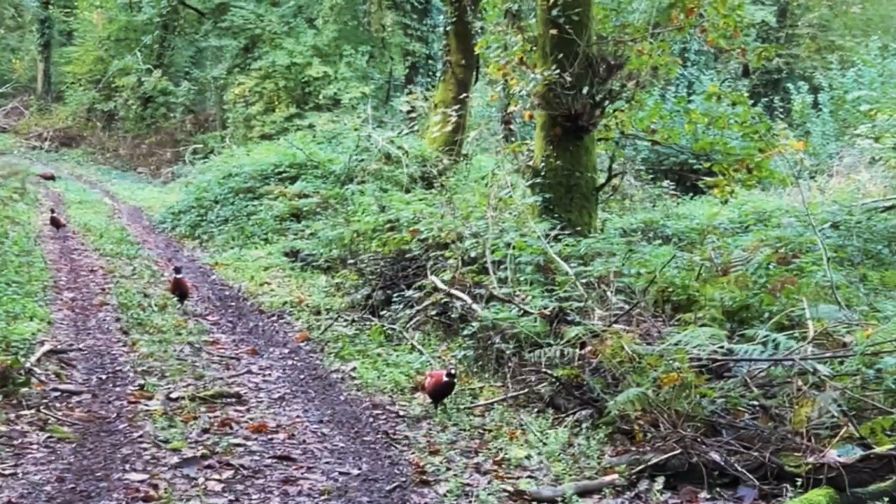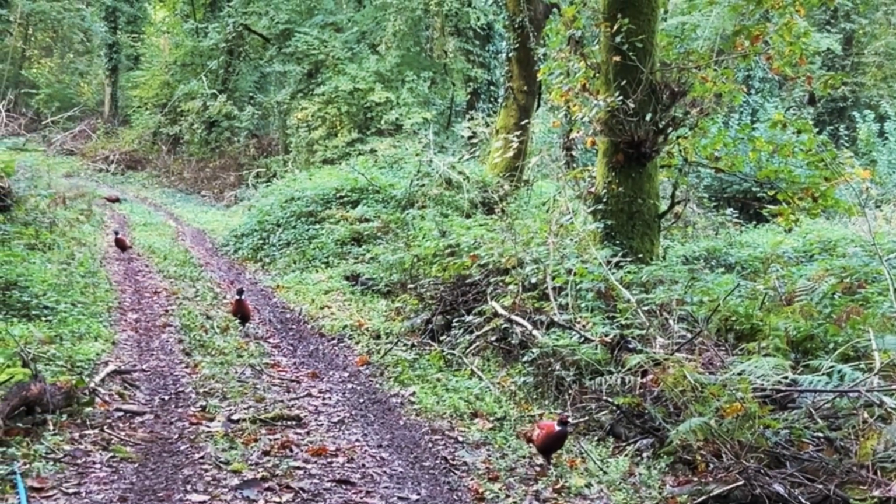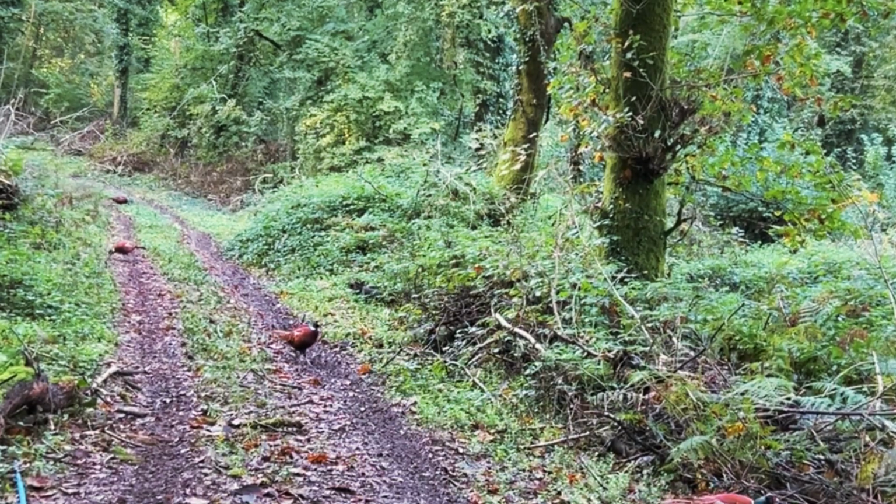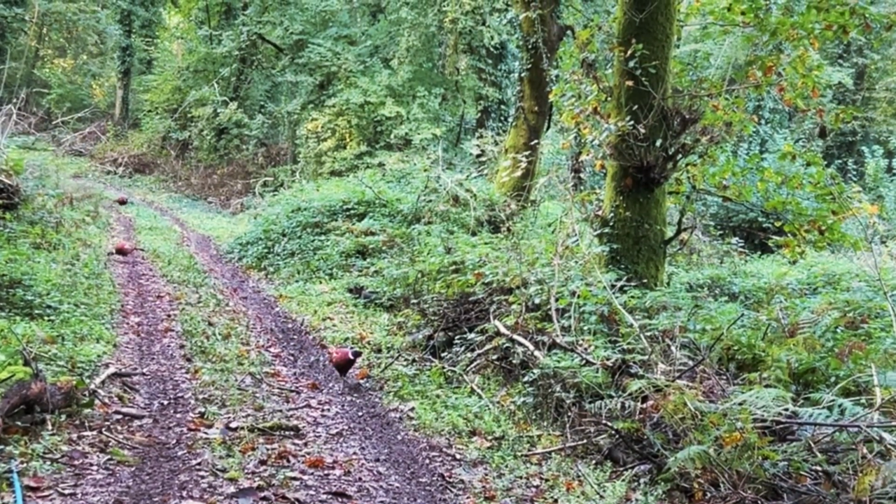And the odd few pheasant still just slowly making their way in. So most of them should be up to roost now. We might hear a few clacking away in the woods.